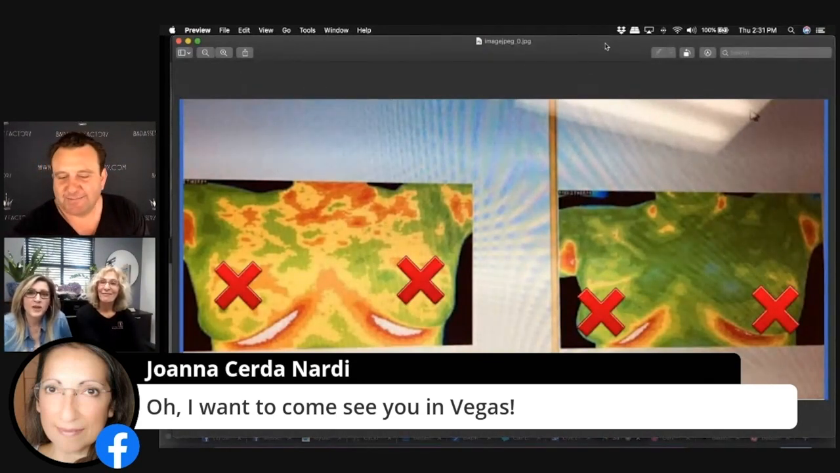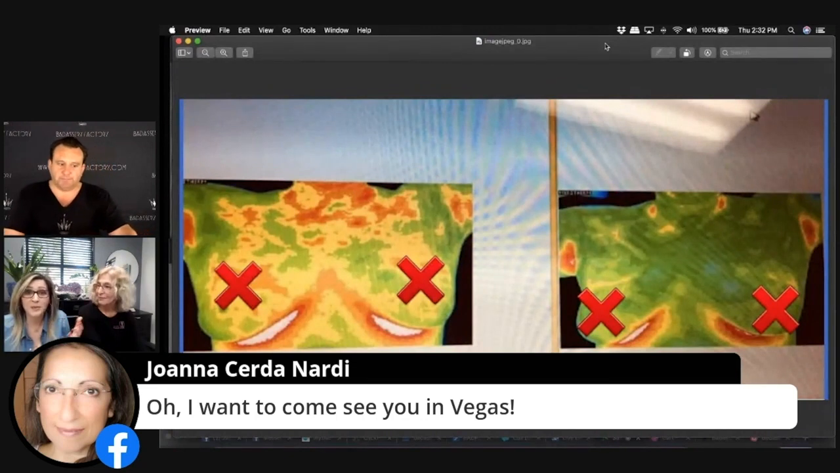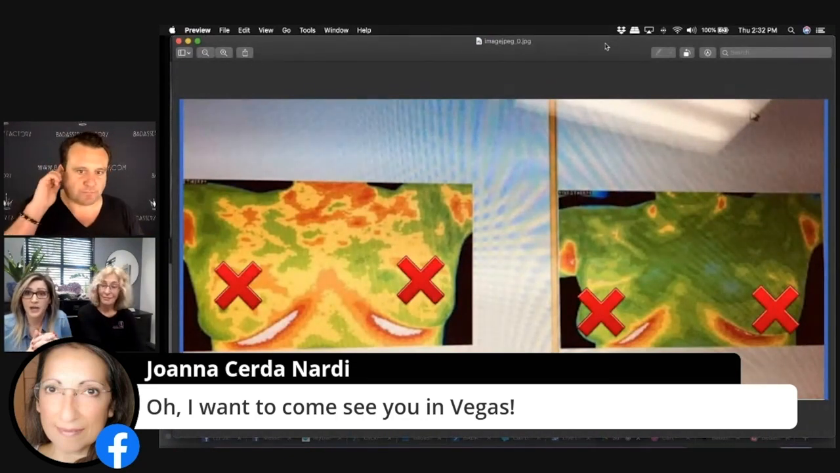So this is actually a before and after on CBD for 30 days. This woman obviously had a lot of activity and inflammation. In a great scan, you want to be green. If you're seeing yellow or orange, when you see inflammation like this, it's just a red flag. When people come in and see this kind of inflammation, they freak out and ask, what's going on with me?